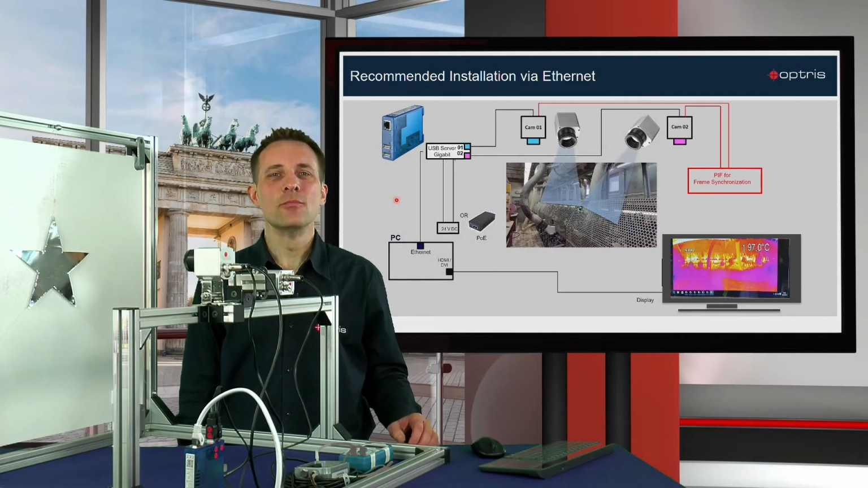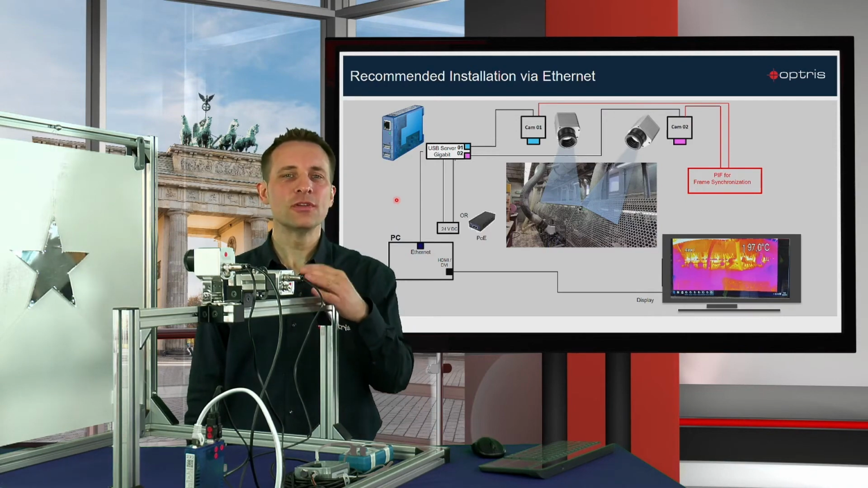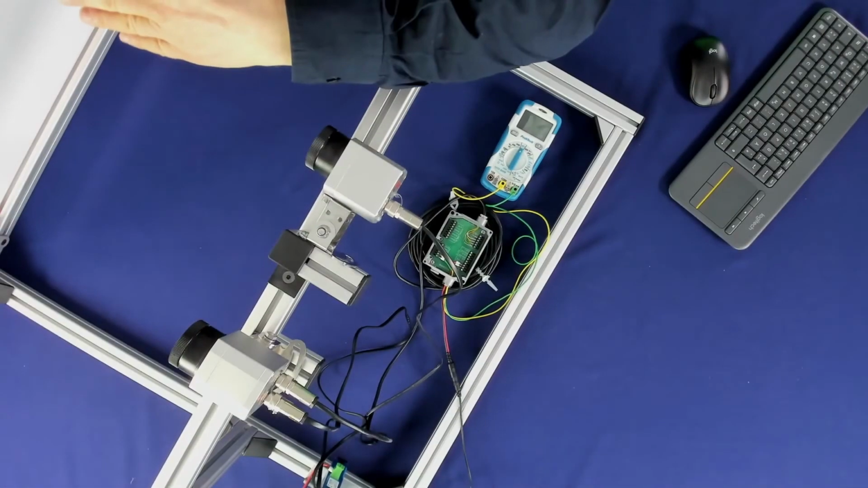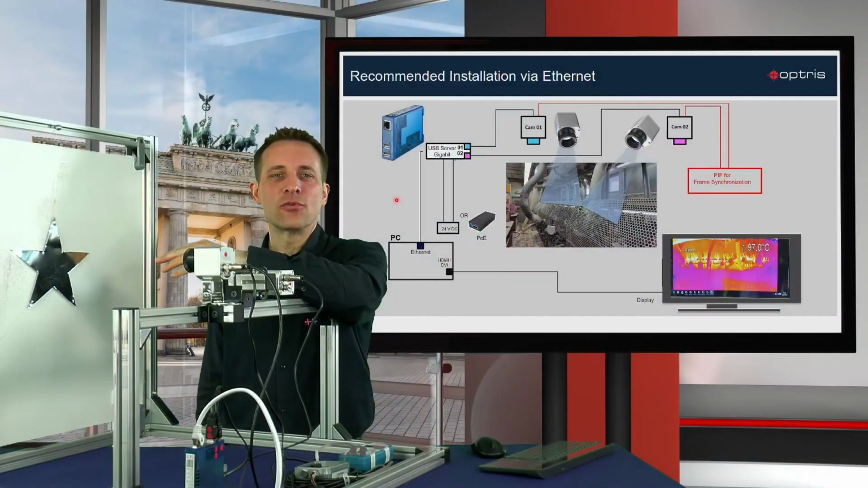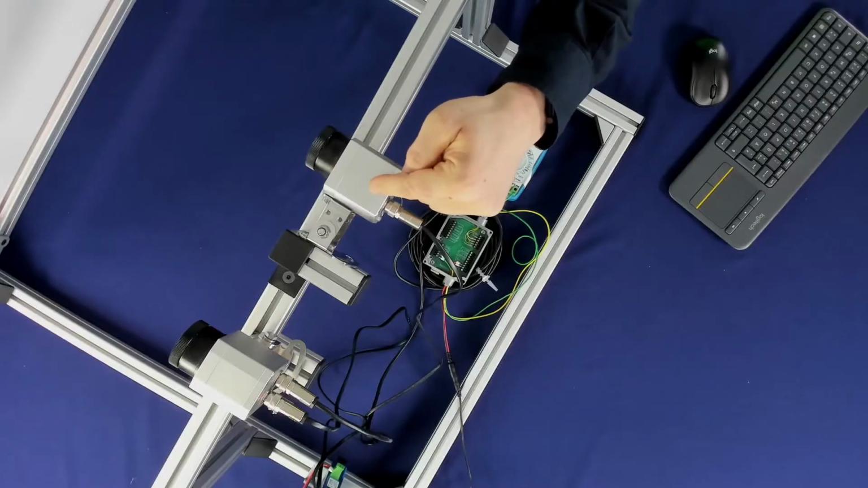Let's have a look at the merging setup. In our experiment, we are looking with 2 different PI cameras at a silver star, which is located in front of a heated background, so we have a good contrast. You can see that one of the 2 cameras is mounted in a different position, at a 90-degree angle.